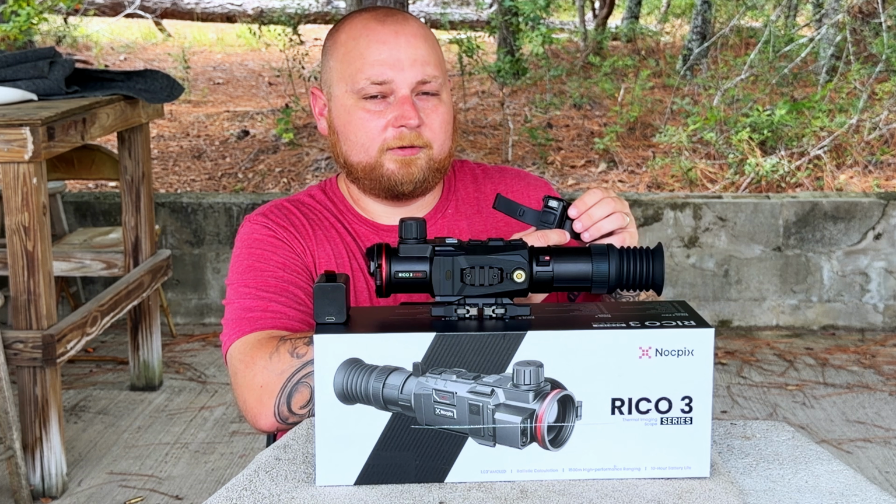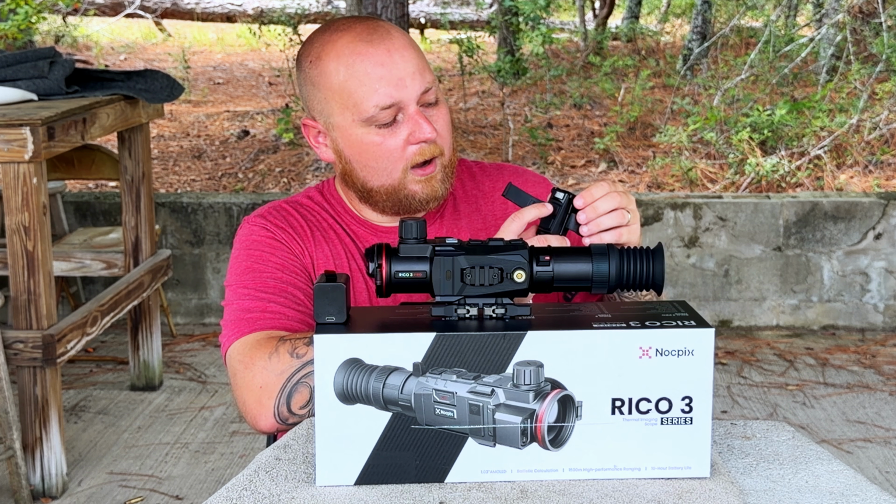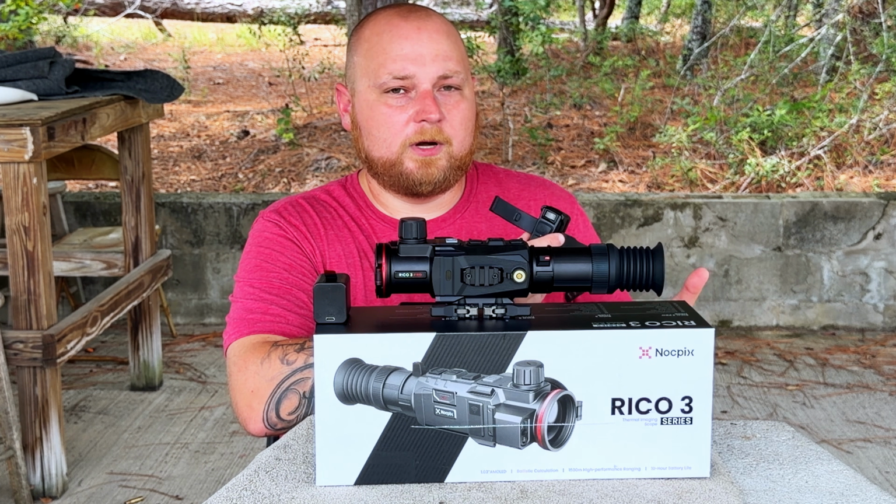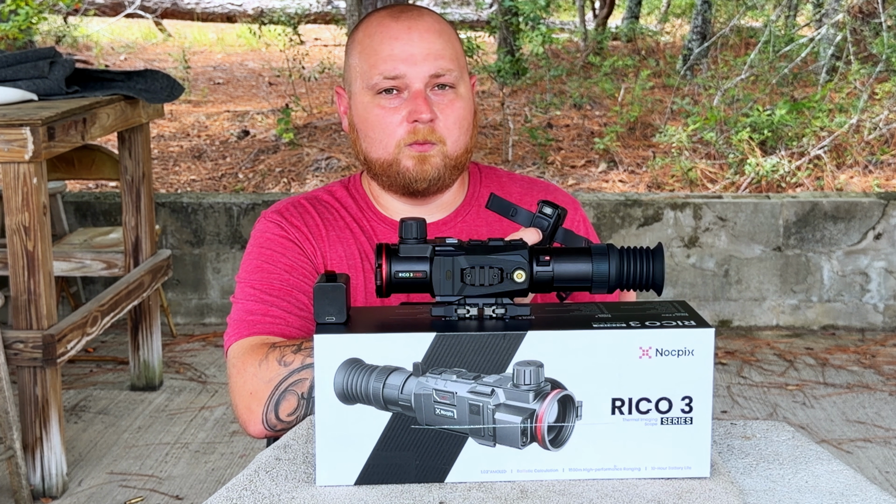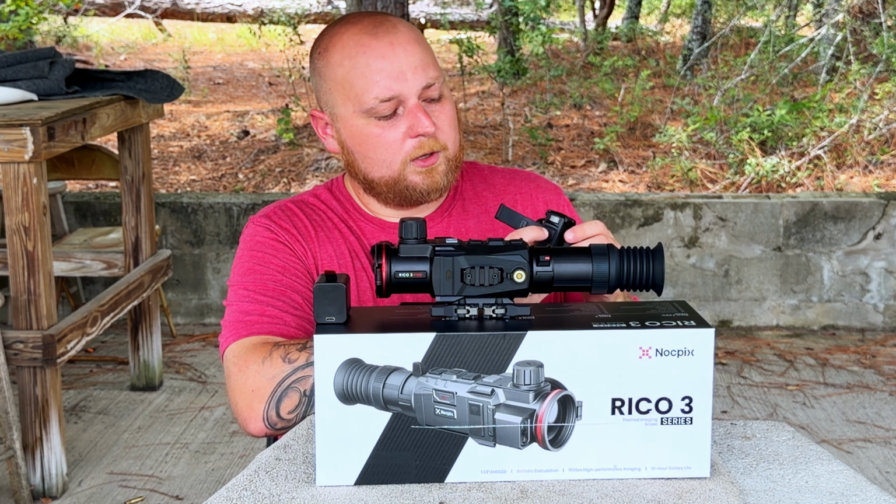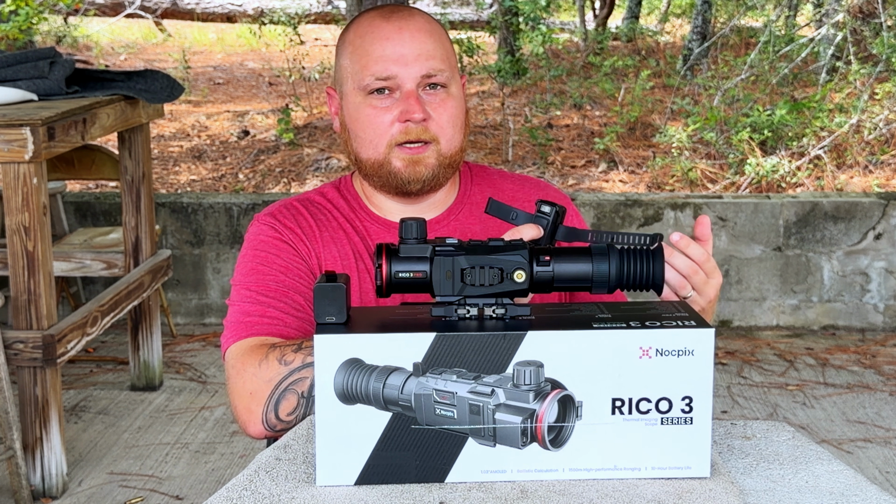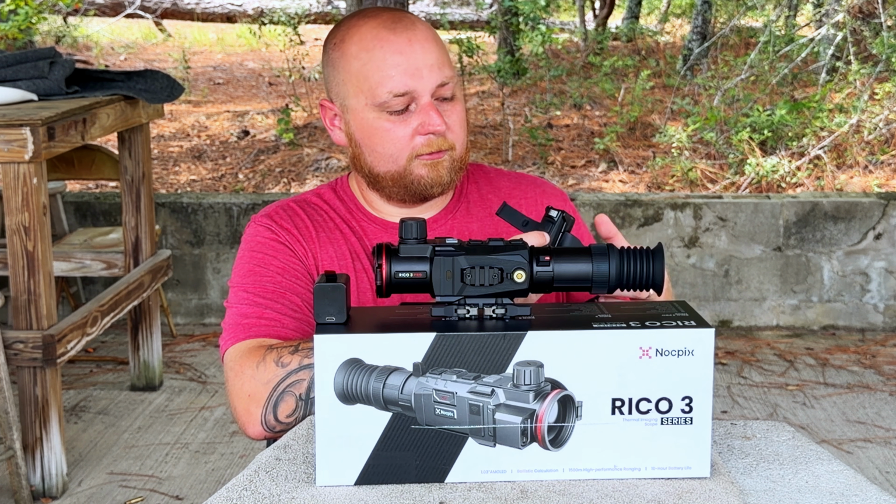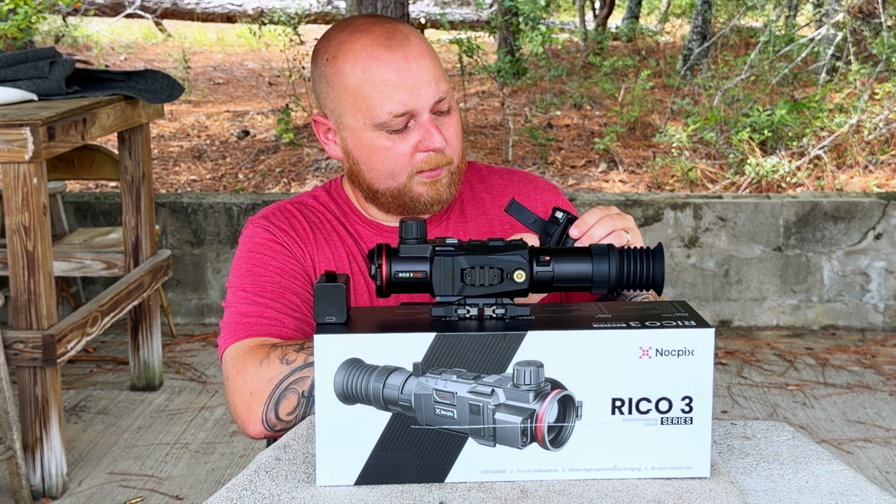Now, the buttons on here, like I said, you get this included scroll wheel, and you can adjust your digital magnification with this wheel. Now, these two buttons here, you can go through the settings in the unit itself. You can change these to whatever you guys want to. There's a lot of different functions with this remote control. You can change each button to do something different with a short press or a long press. Which adds up to a lot of different features that you can add to this remote.